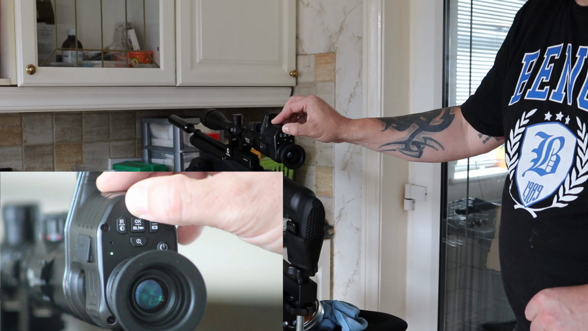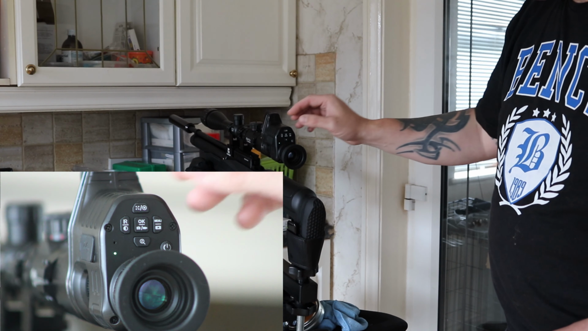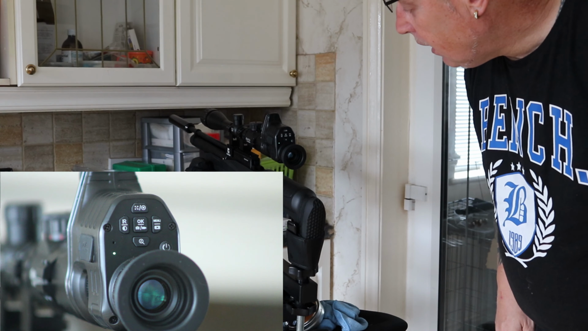On the top here, it's got built-in crosshairs on it, and also your red dot. If I touch that, you'll see, look, the red dot comes on. Short press again, red dot off, and if it's a long press, it brings on your crosshairs, the built-in electrical crosshairs that's inside the scope.